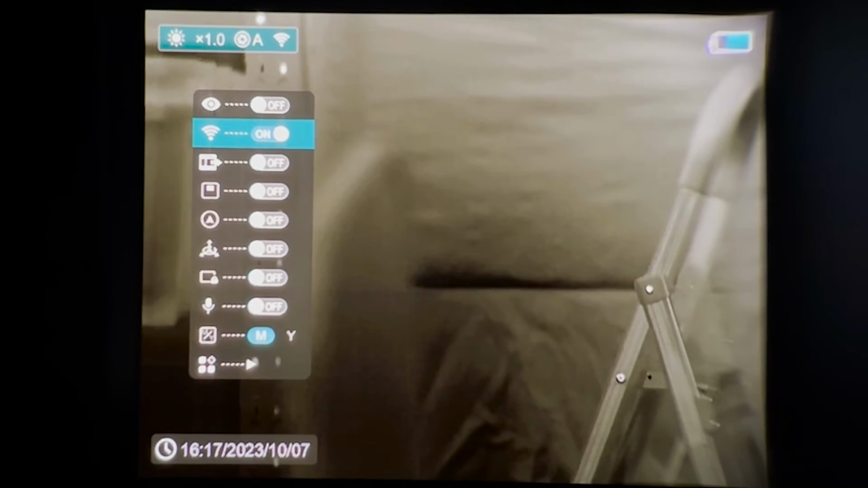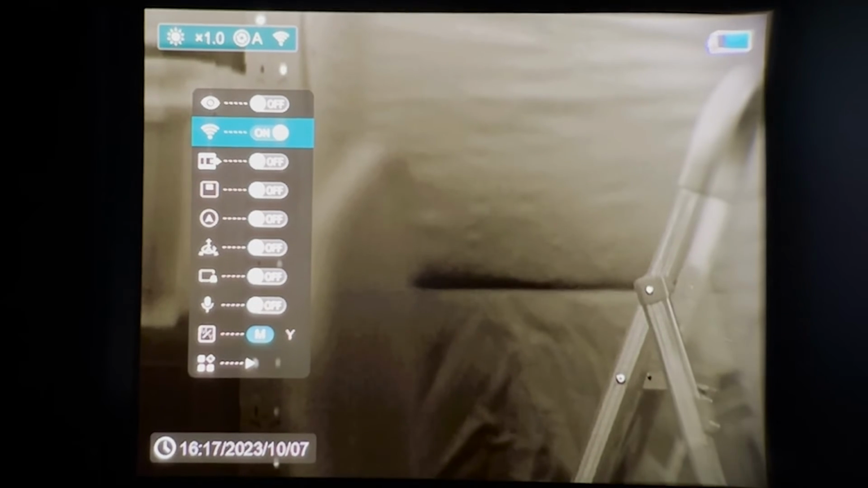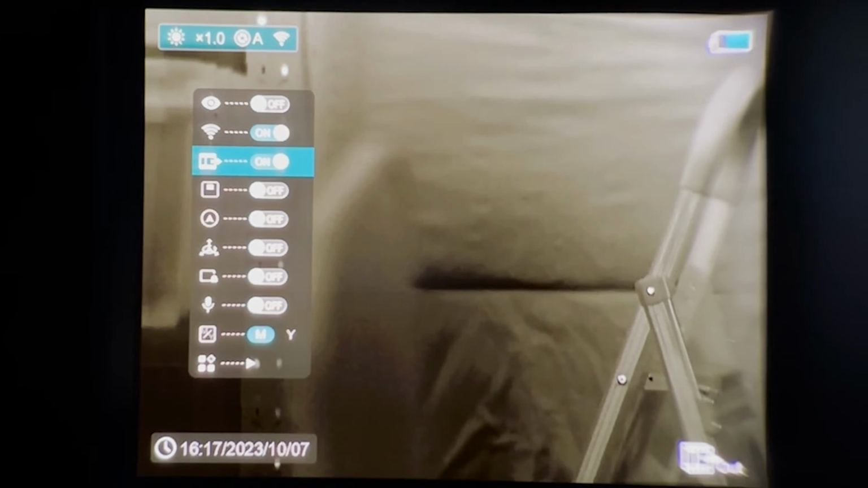To close the menu down, press and hold the M button until it closes down. We'll open it back up, and our next option in line is our video output. So this will turn on the video output going out of the HDMI port on this particular thermal, or out the USB-C port on the other thermals using a splitter cable.